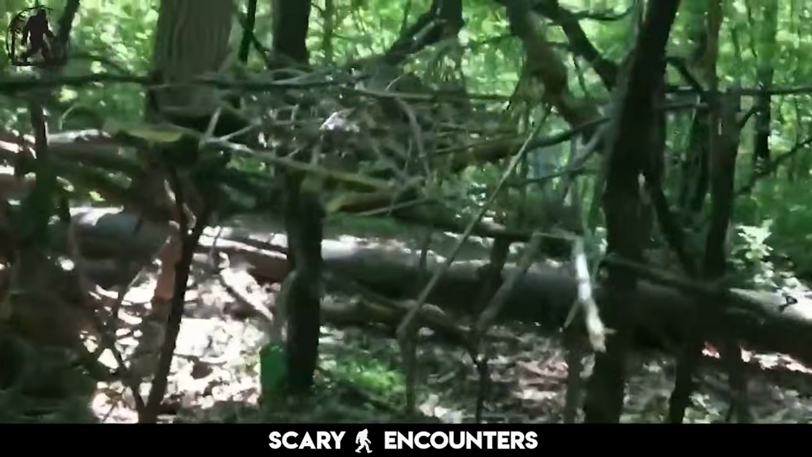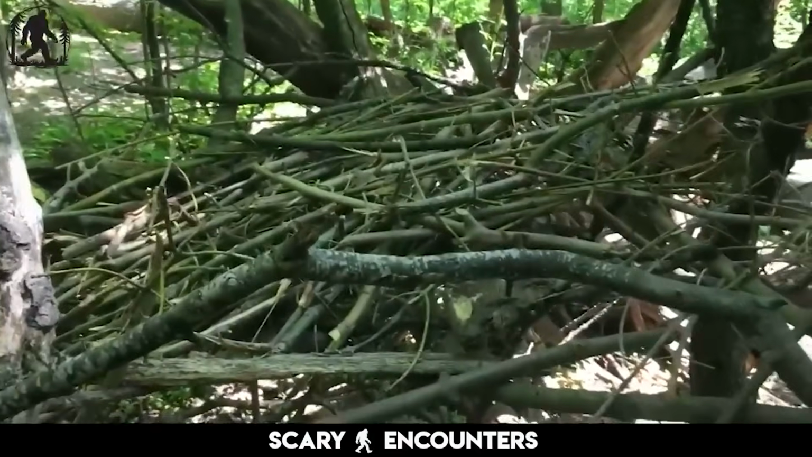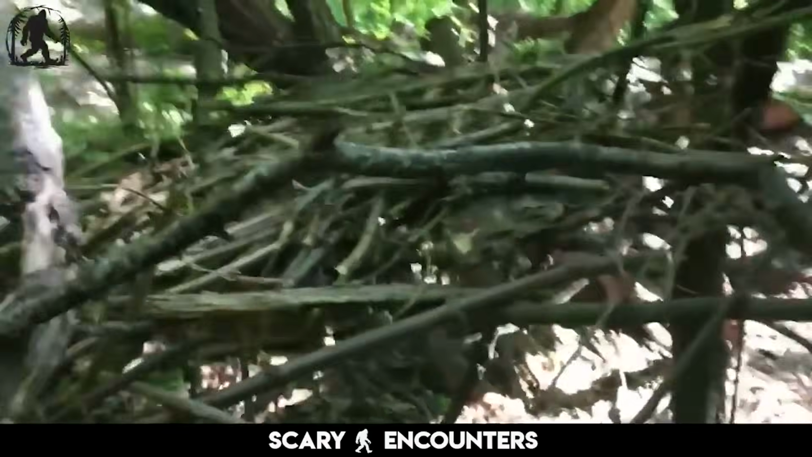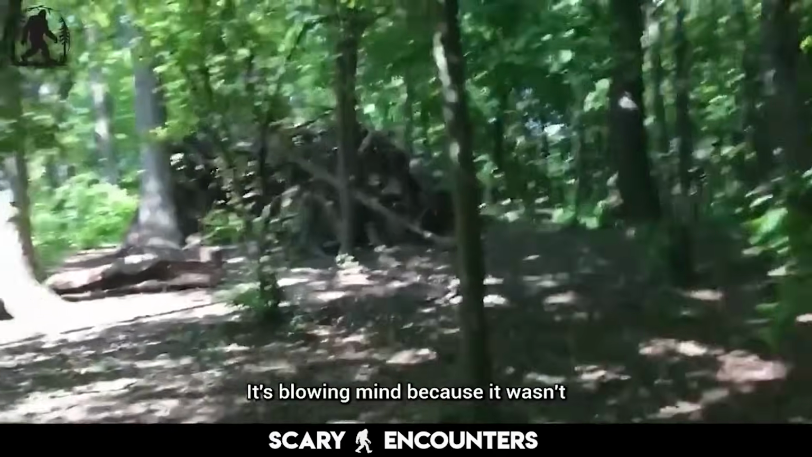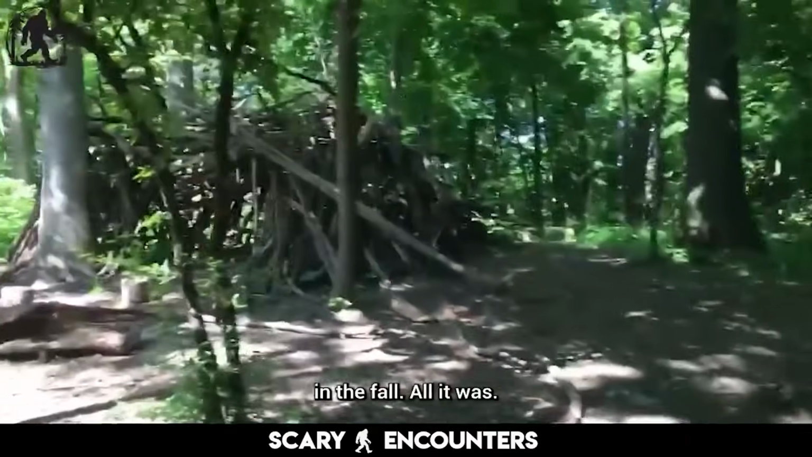The structure is not just growing, it's evolving. There is something extraordinary happening here, and the evidence is undeniable. Oh my God! It's blowing my mind, because it wasn't anywhere near as finished as this in the fall.